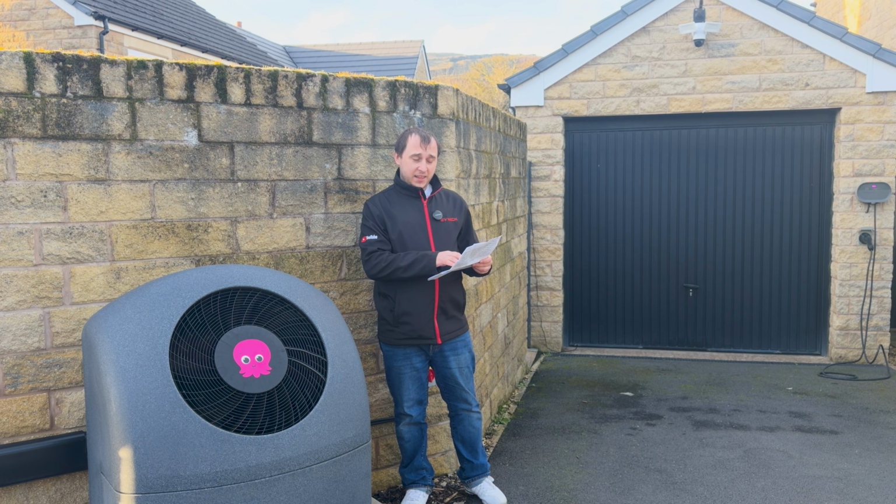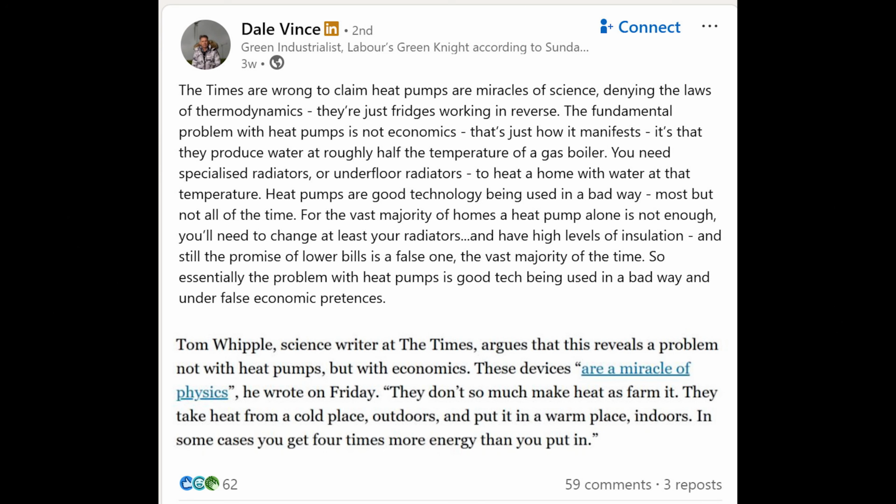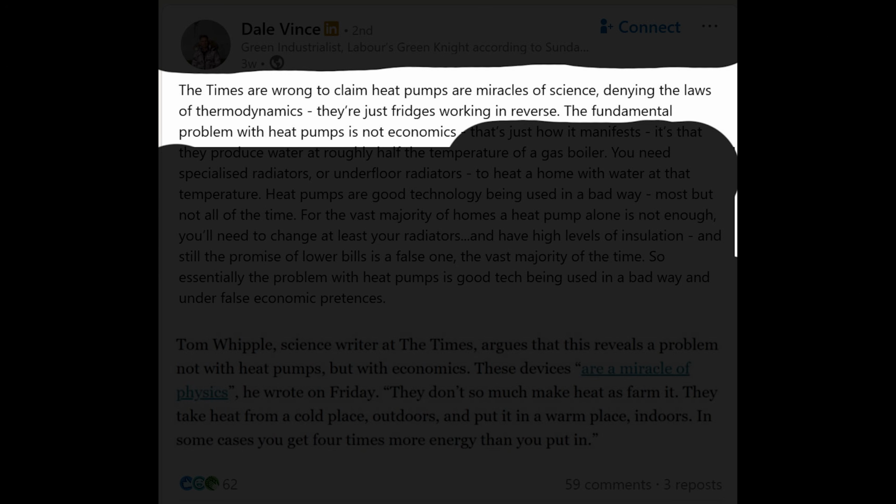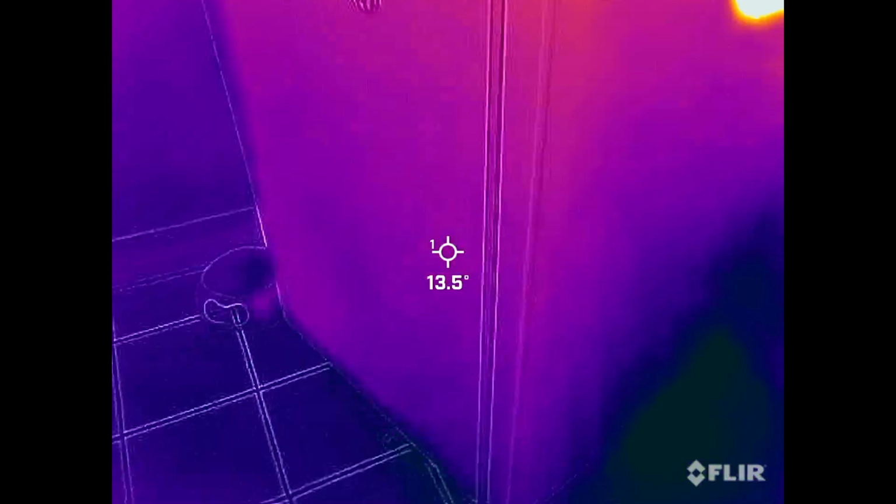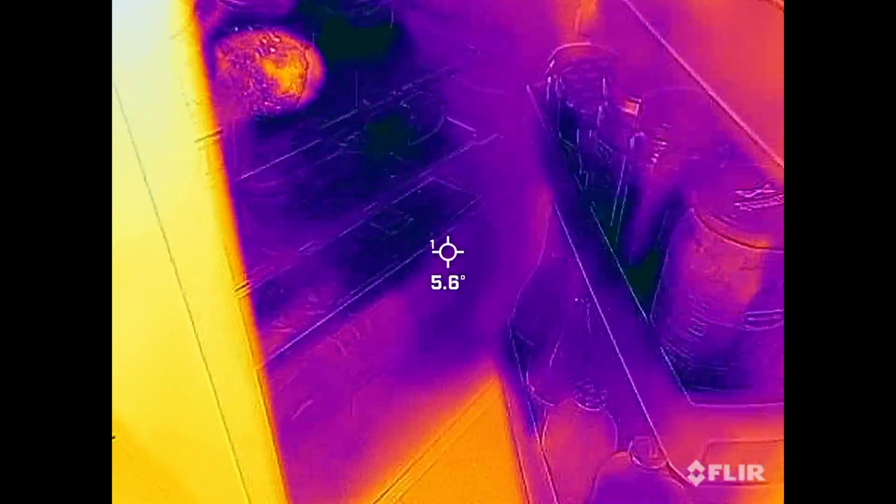Now, he didn't like the fact that The Times did an article about heat pumps, calling them a miracle of science and denying the laws of thermodynamics. And then he made a throwaway comment that they are just like fridges. Well, they are, Dale. I mean, there's nothing wrong with a fridge, it works perfectly fine.